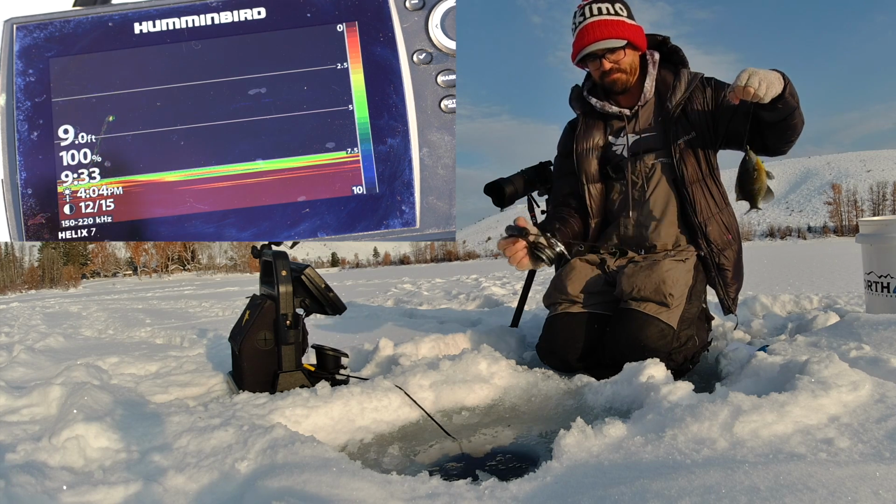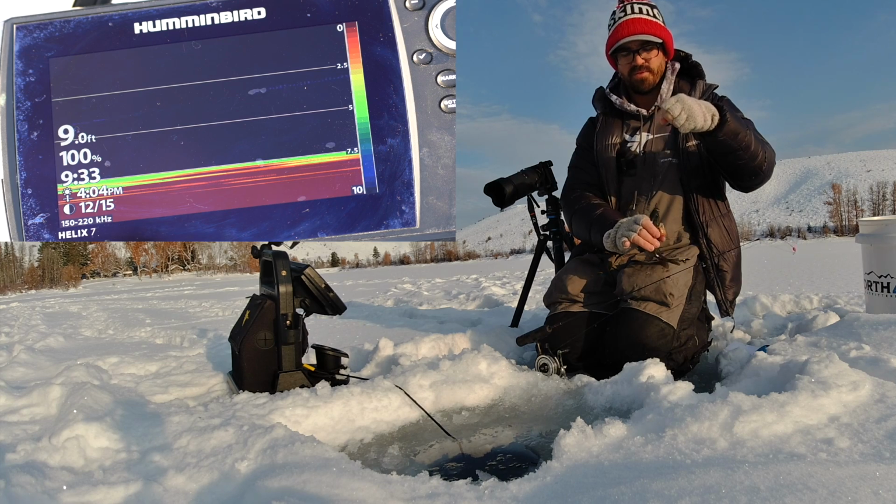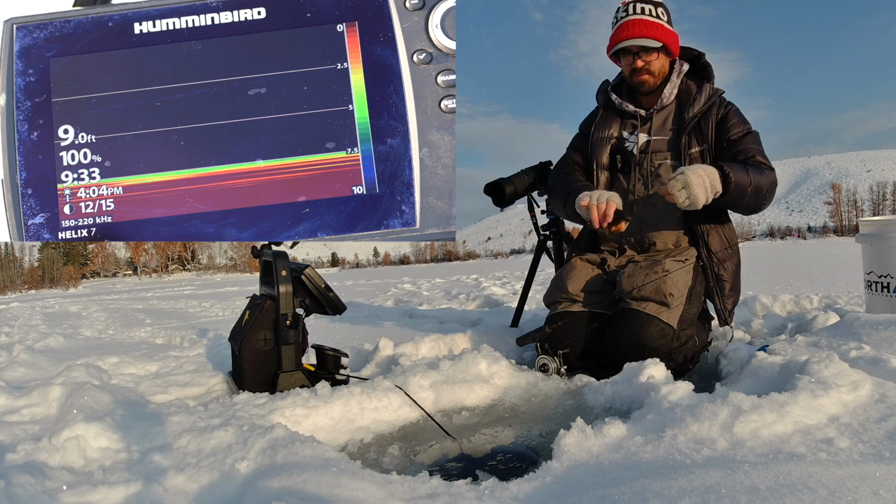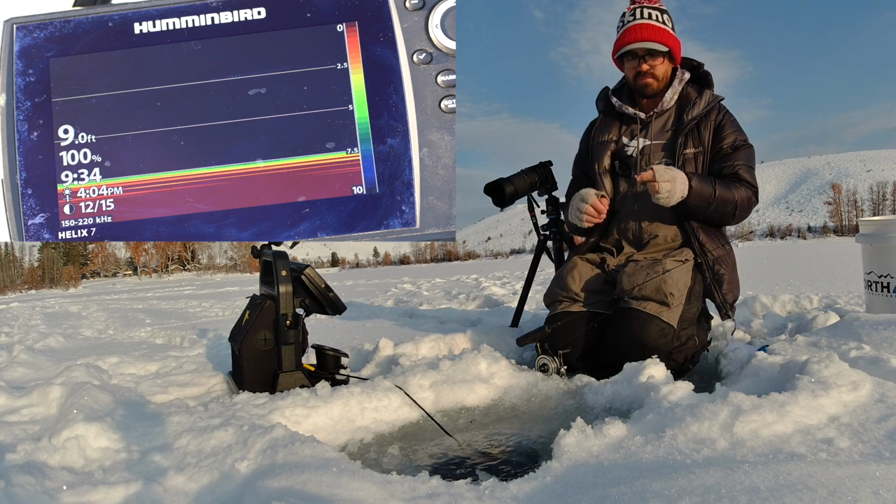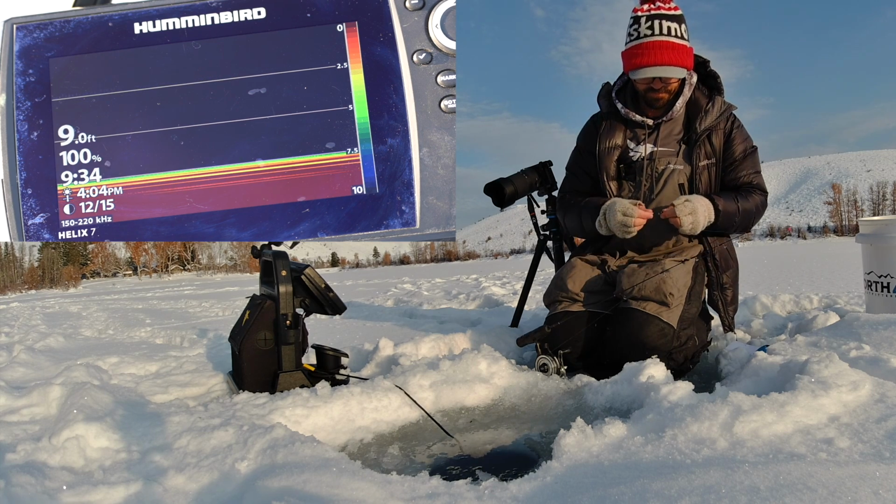The difference in the max depth range is reflected in those more variable frequencies. The Helix has a max depth range of 400 foot, where it's only 200 foot on the Striker Castable.